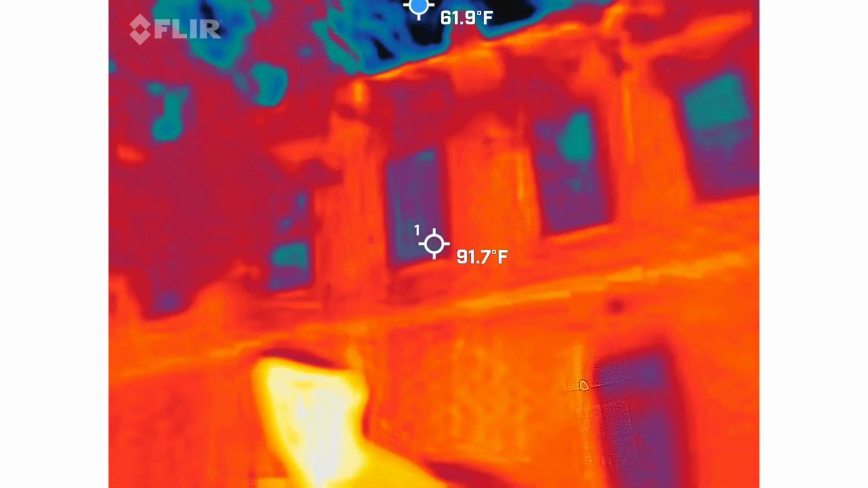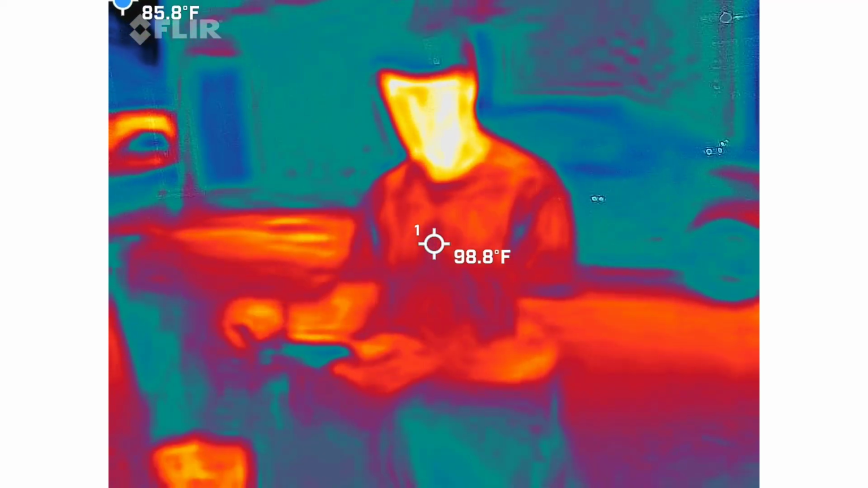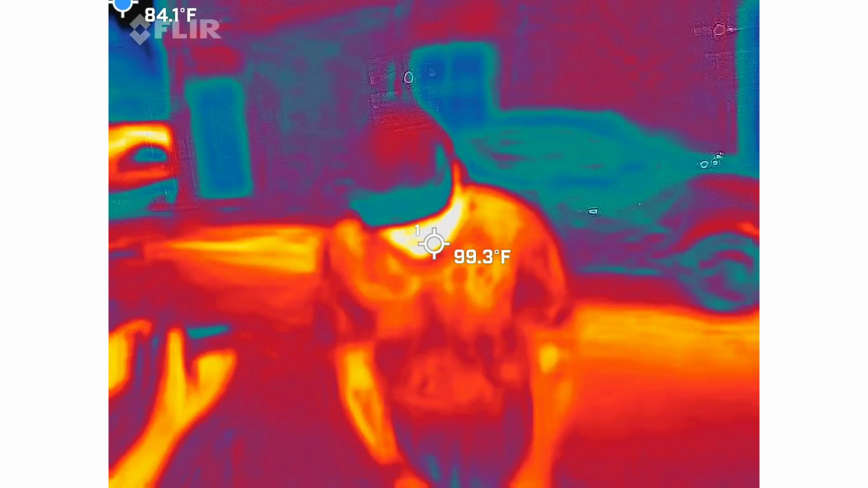Your volume wheel is right here, so I'm going to make sure it's turned all the way down, so that when you put an earbud in your ear, it's not going to blast you away. So there you go. Yay, thank you.